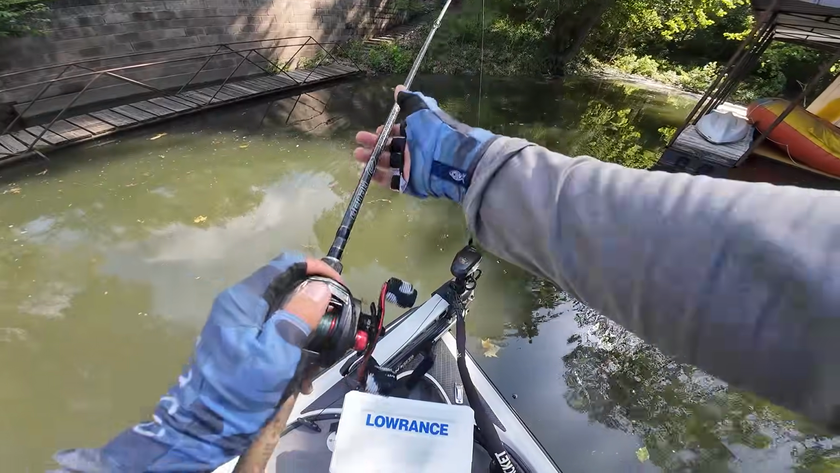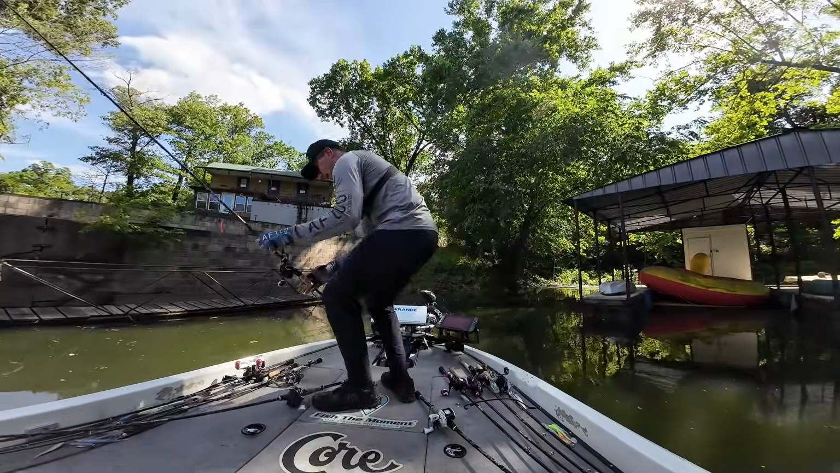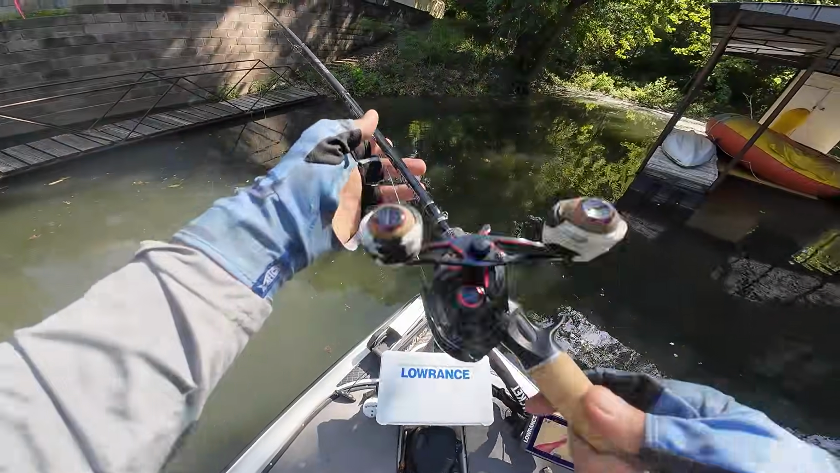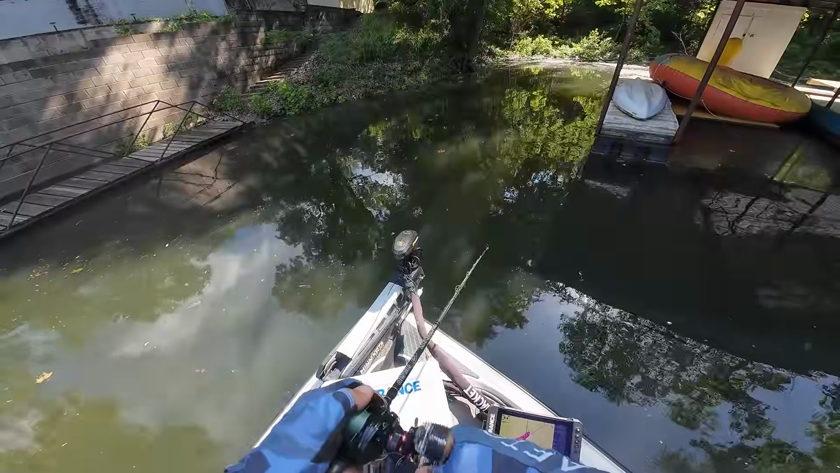Now, I'm kind of getting back in here with a bunch of muck, so I may actually pick up my frog that I have tied on here, and that might actually be a better call, but I still want to throw a top water because I just feel like I have a better shot of catching a big one doing that.